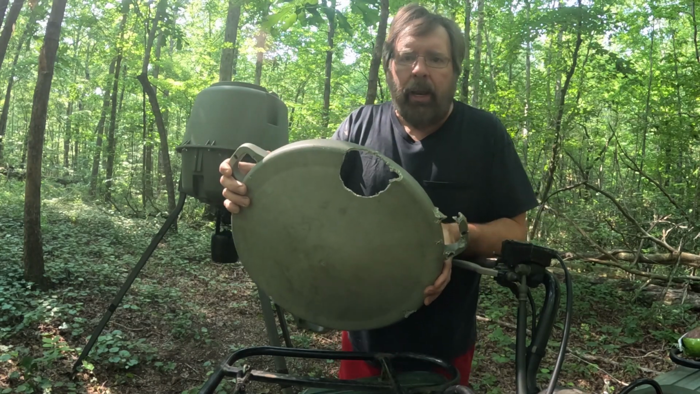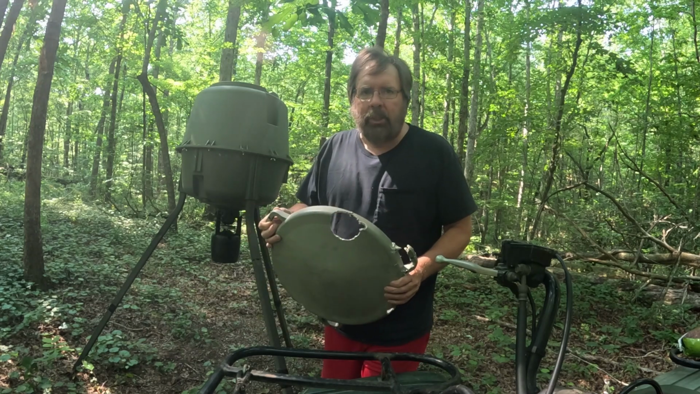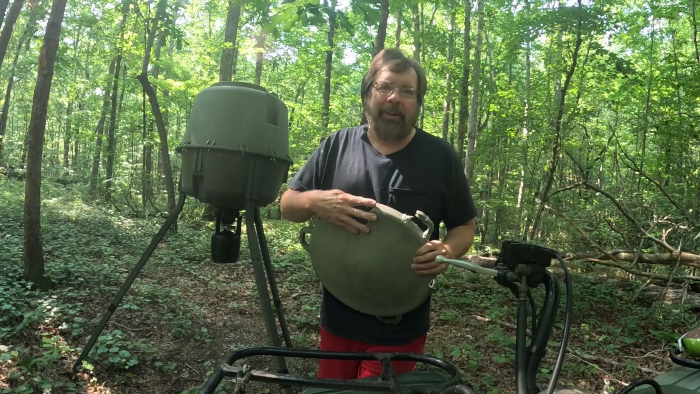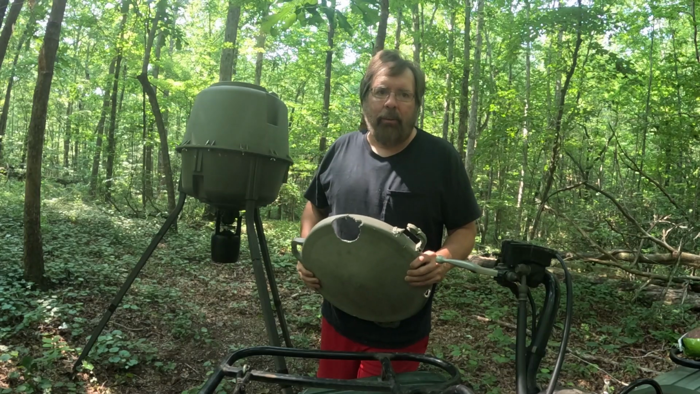Either a squirrel or a raccoon. But something's been gnawing on it. So what I'm gonna do, I'm gonna go ahead and put the corn in there. I'm gonna go tape this up and then we'll come back and get everything else set up.